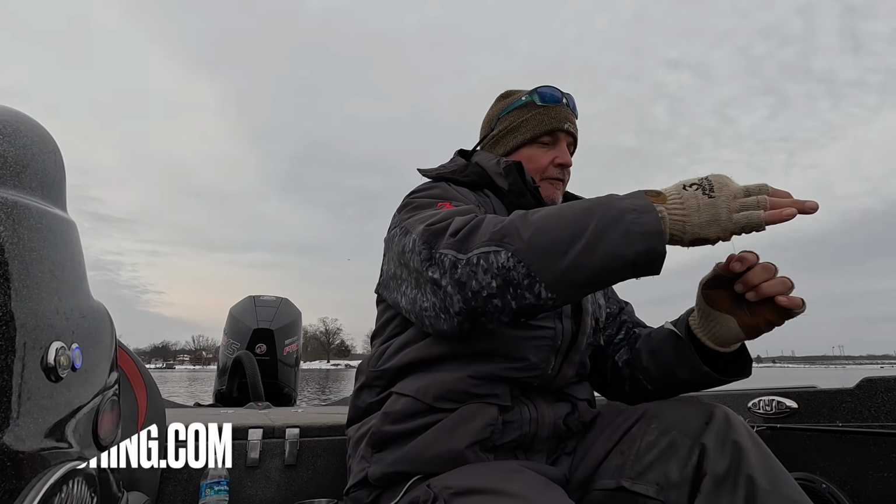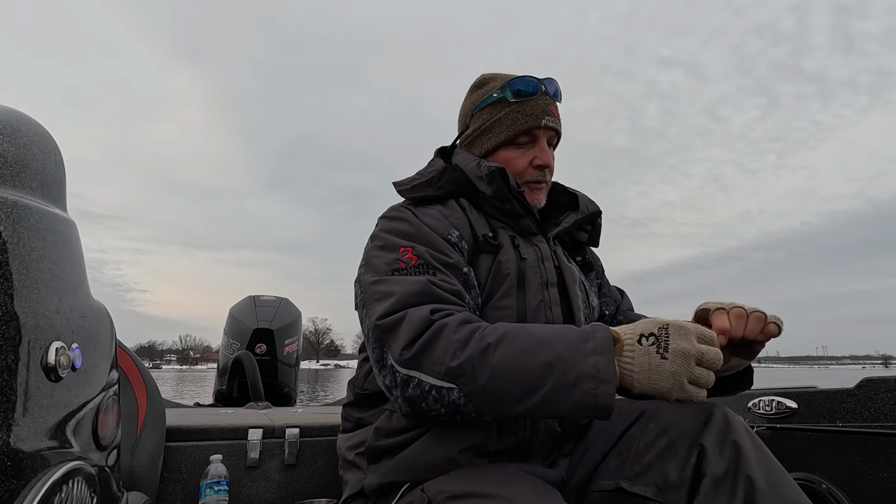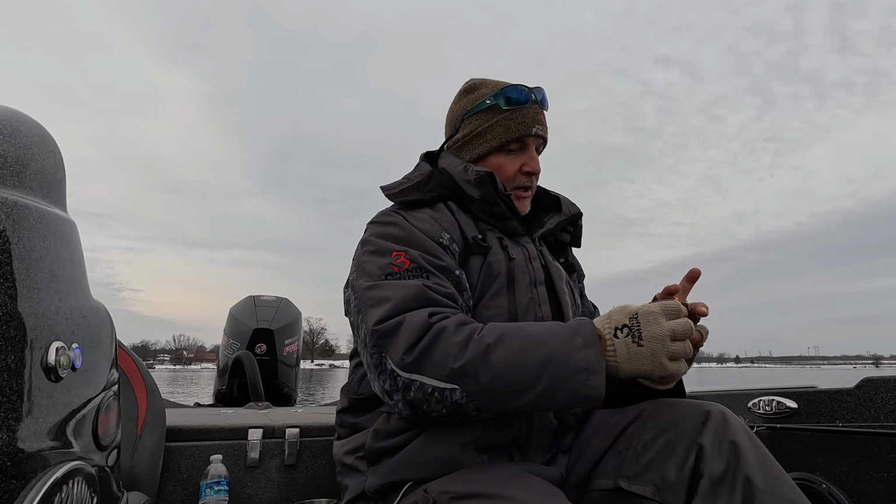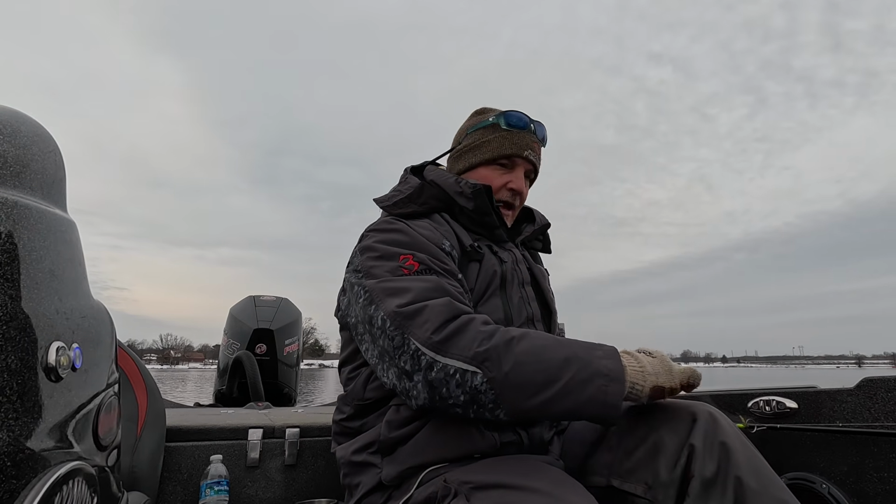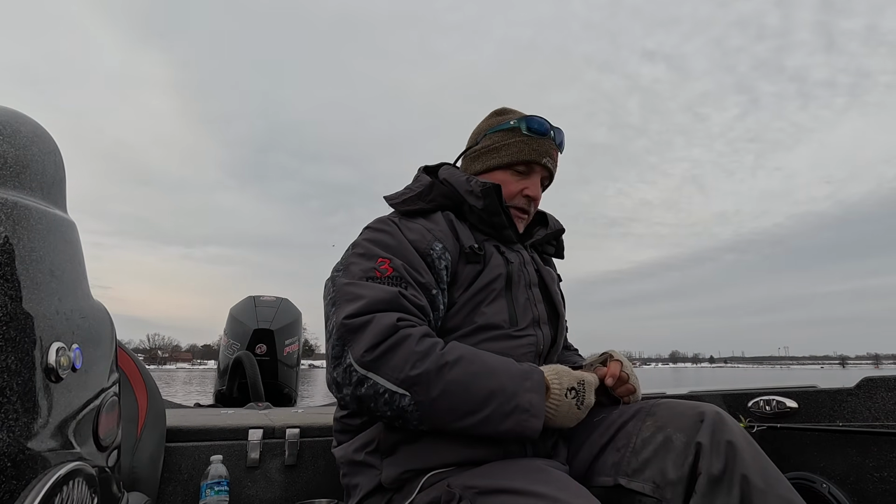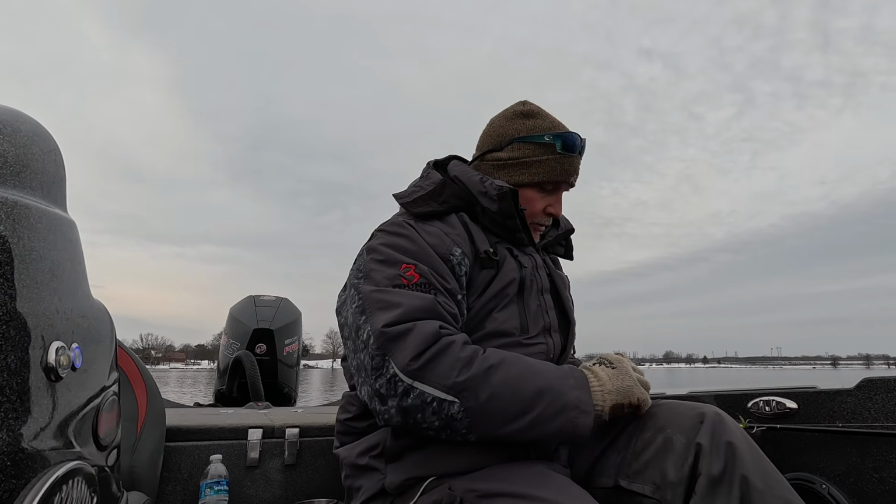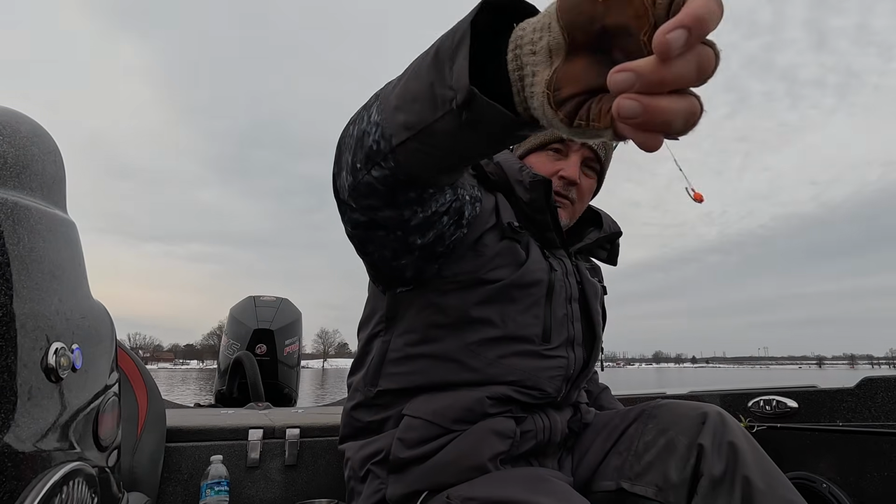You can actually get the Let's Go fishing pack for a ton of them. But they're a sickle hook. They've got the bait keeper on the back, which is great because you don't puncture your finger. And I love a pill size style head, and that is what we use in our hair jigs. That is what we use just for our straight up jigs. So there it is right there.